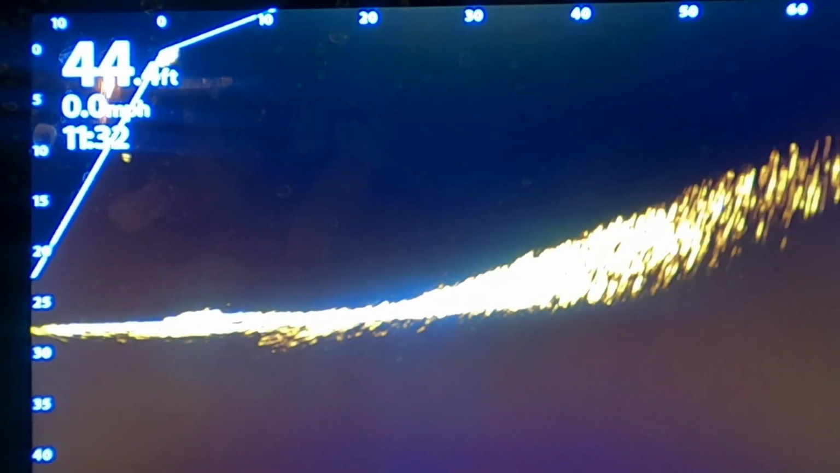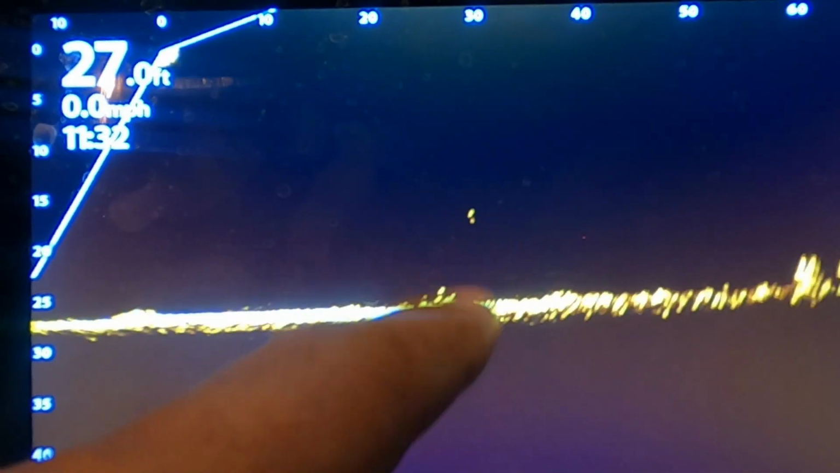So now keep in mind, I don't think I had more than 2 feet of visibility. You see this fish right here, how clear it was? You have this fish here. This is boulders here. I didn't have 2 feet of visibility.